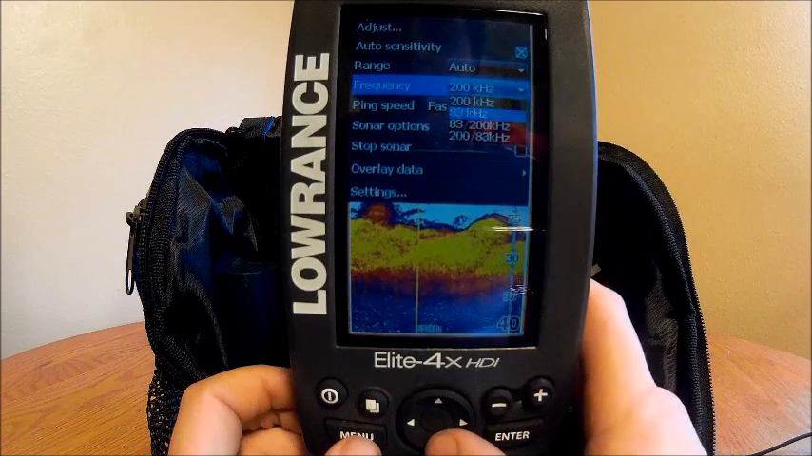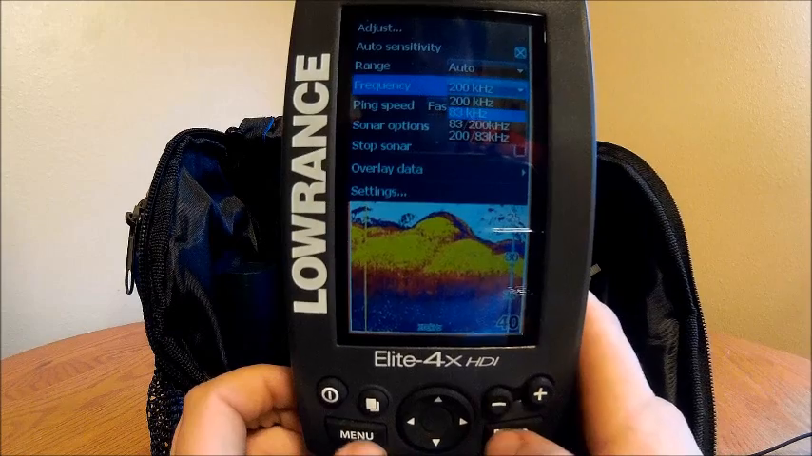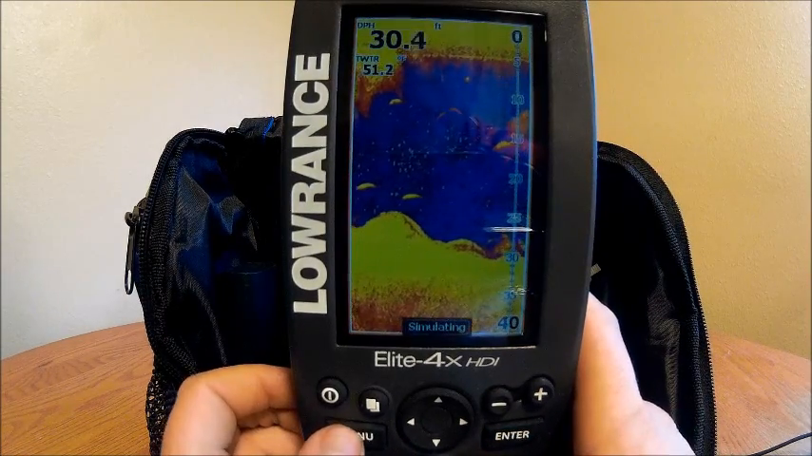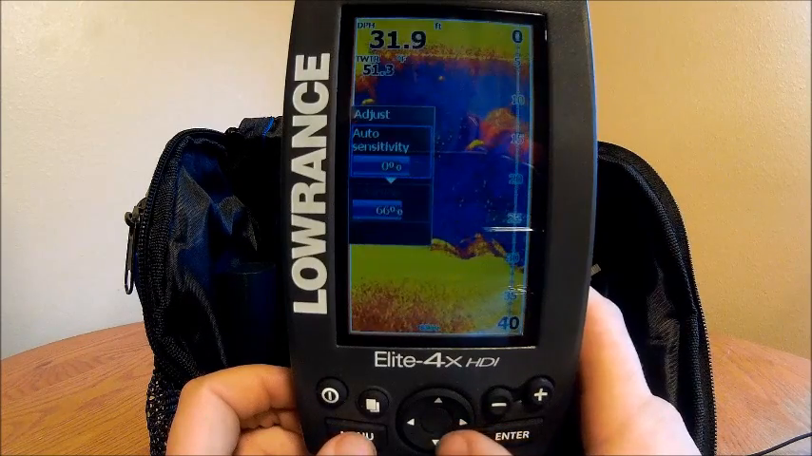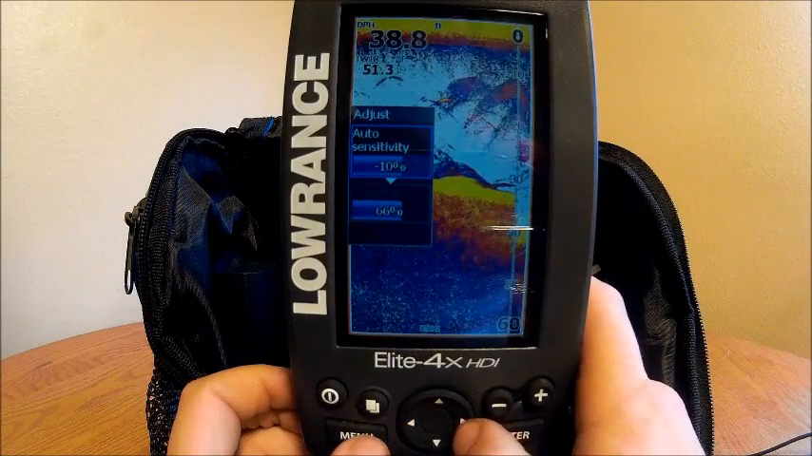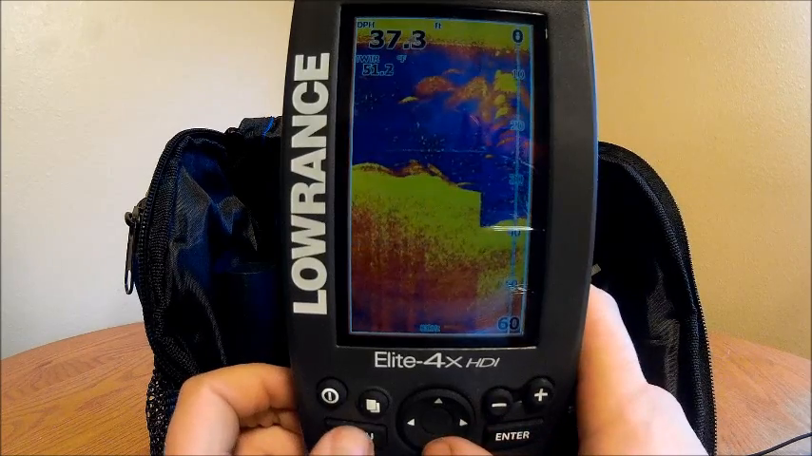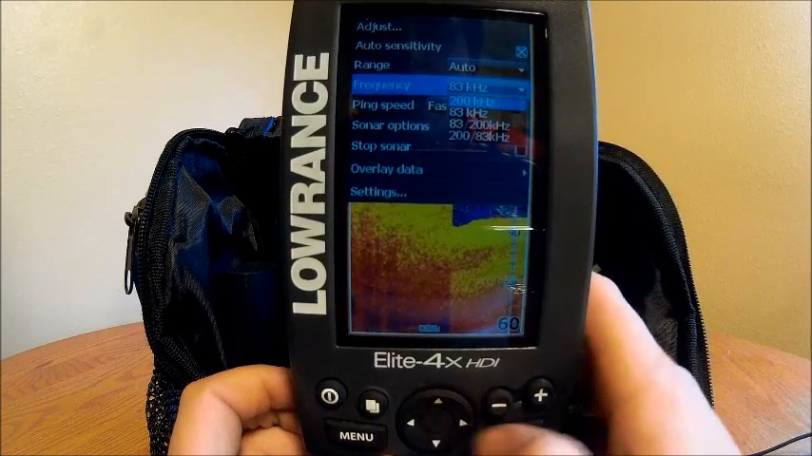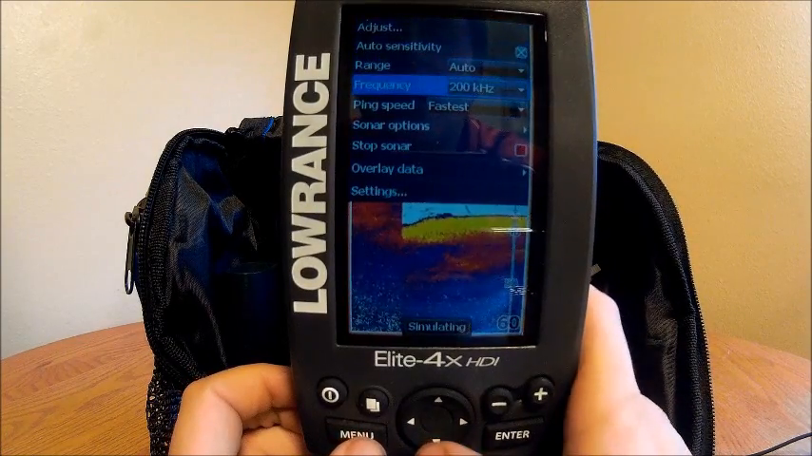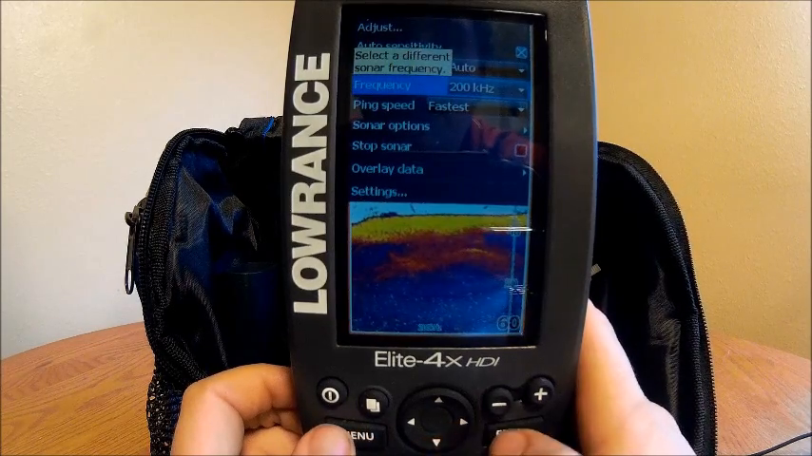Frequency, 200 kilohertz, 83 kilohertz. I always leave this on 200 kilohertz. To me, 83 kilohertz is just way too clustered. I can adjust the sensitivity too, but that's all kind of personal preference, I guess. I'm still pretty new to sonars myself, so I just leave it on 200 kilohertz. It seems a little bit simpler to read that way. Probably not getting as much detail as I should be, but oh well.